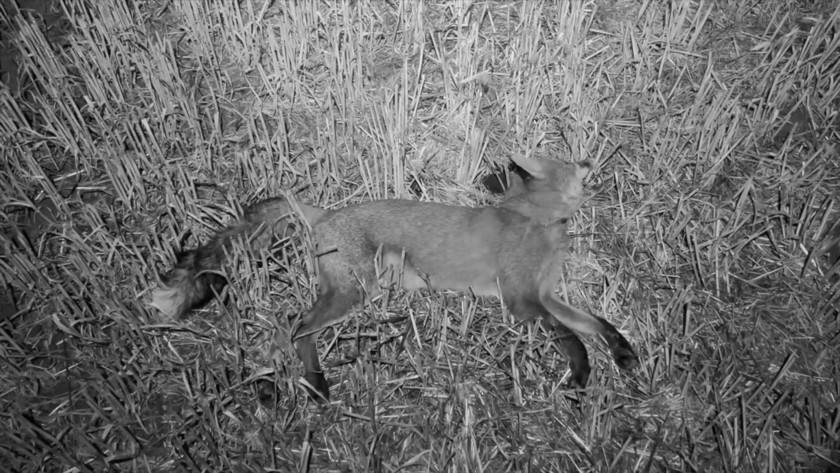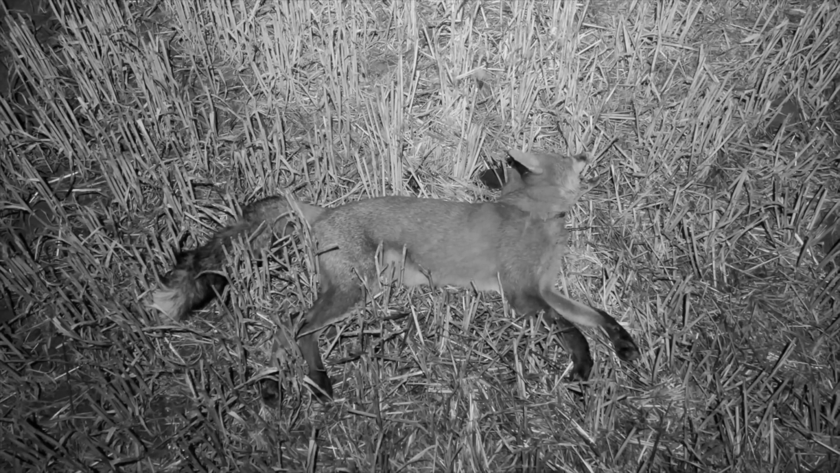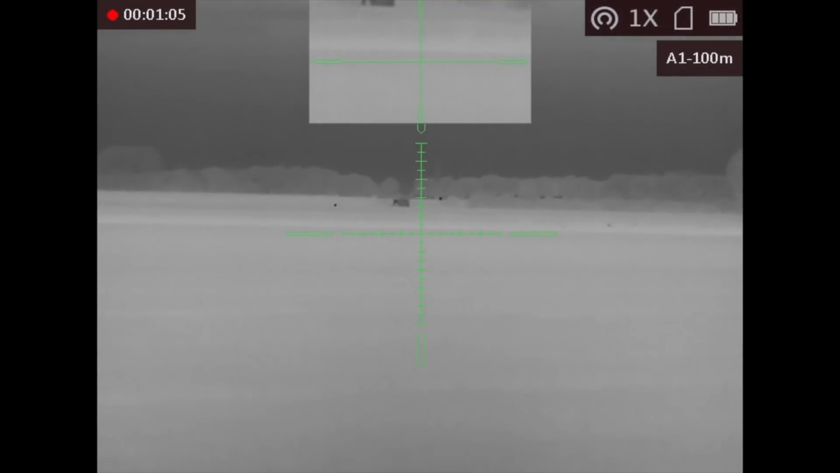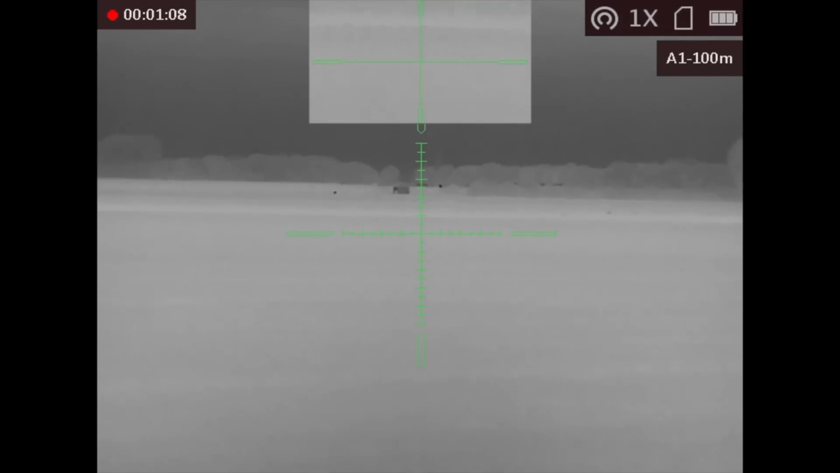Cool, right. Number one down. On we go. Onto the farm, literally just up the road now. In the middle of the farm we're situated. We can see a good way around in all directions.